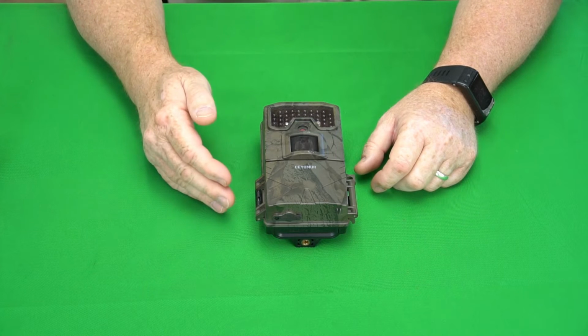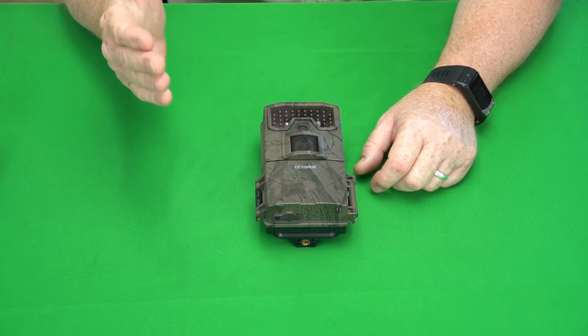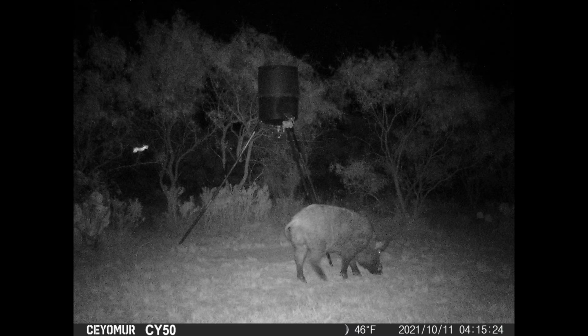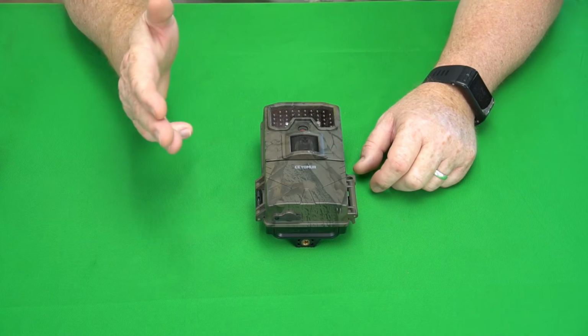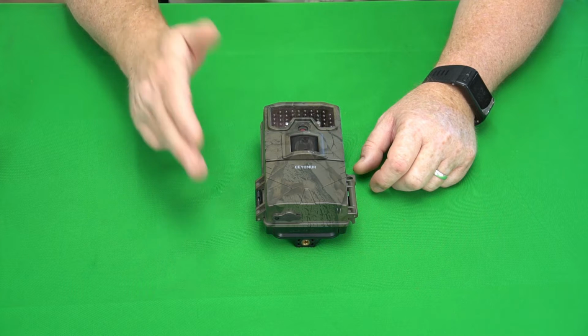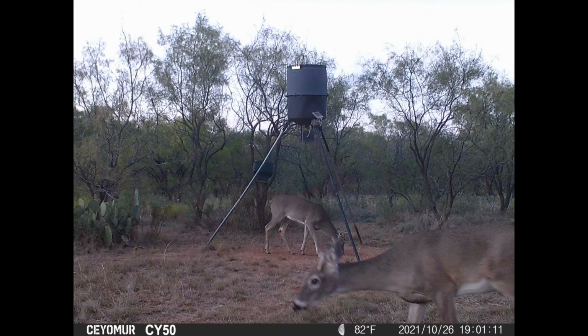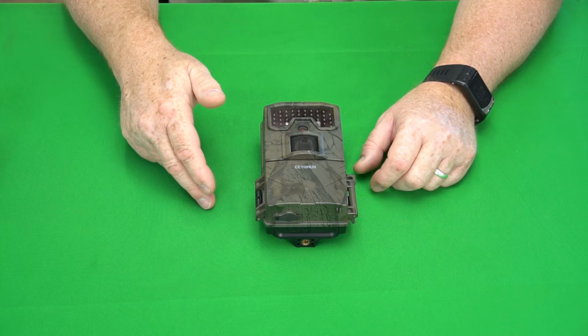Alright, so let's do some samples here. So first I'm going to throw up some images. This one's going to be a couple of nighttime images here. And then now we're going to do some low light images. And here are some bright day images.